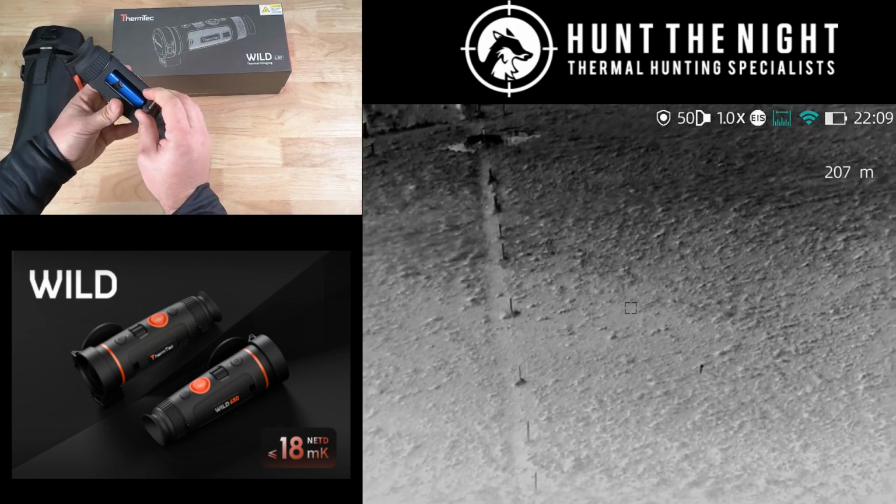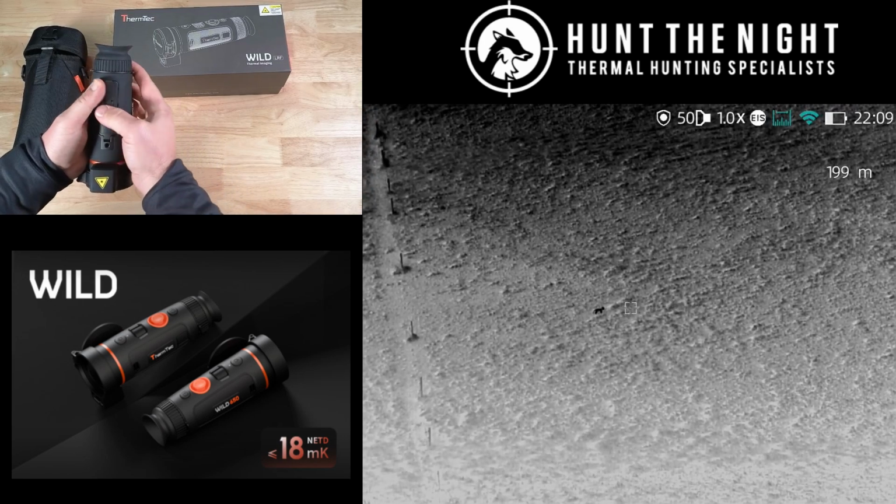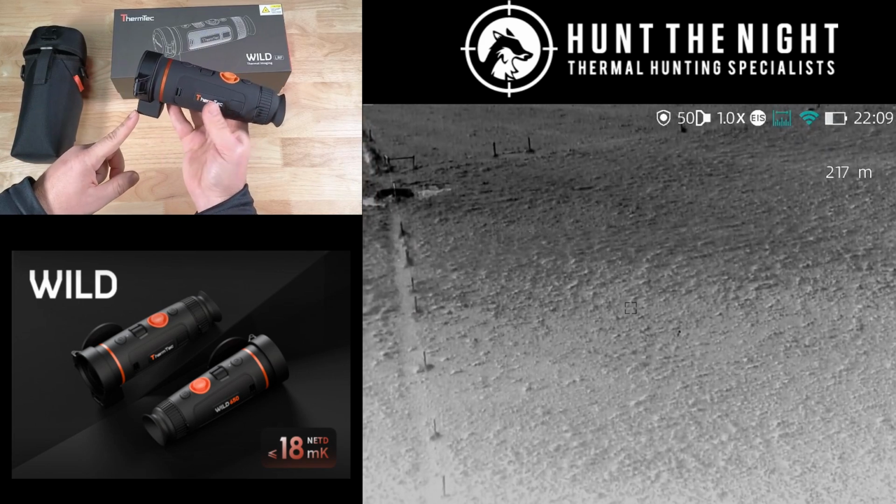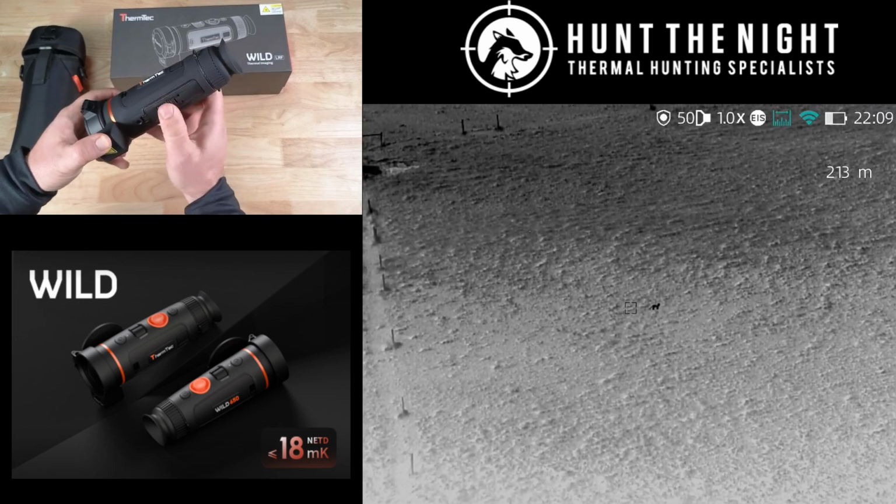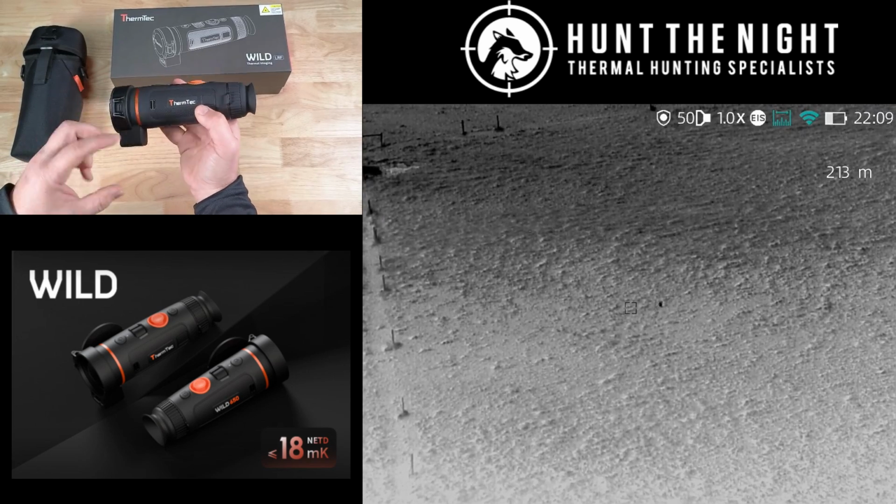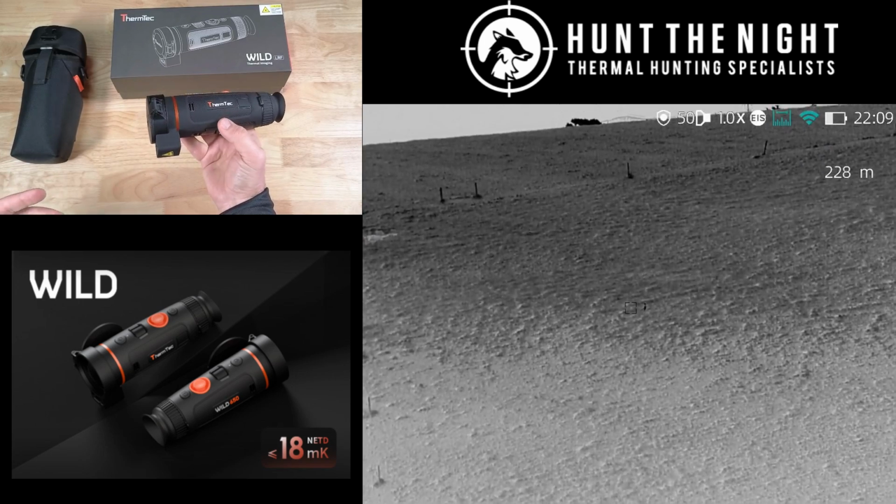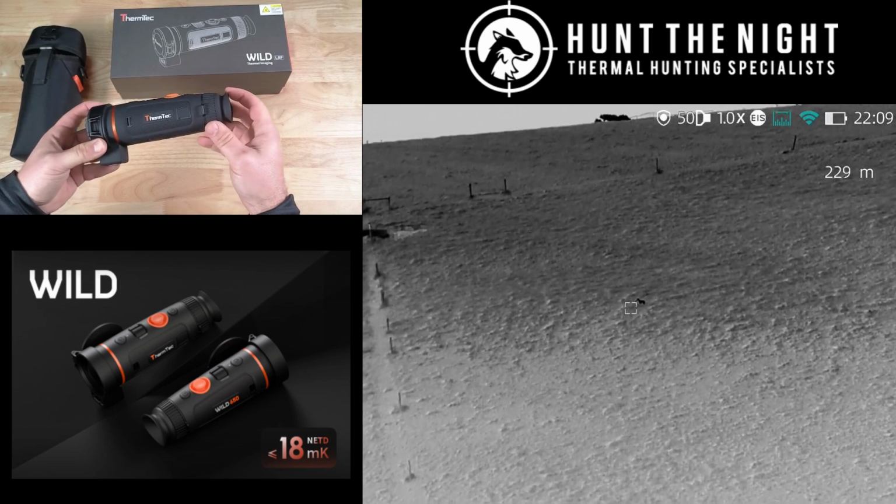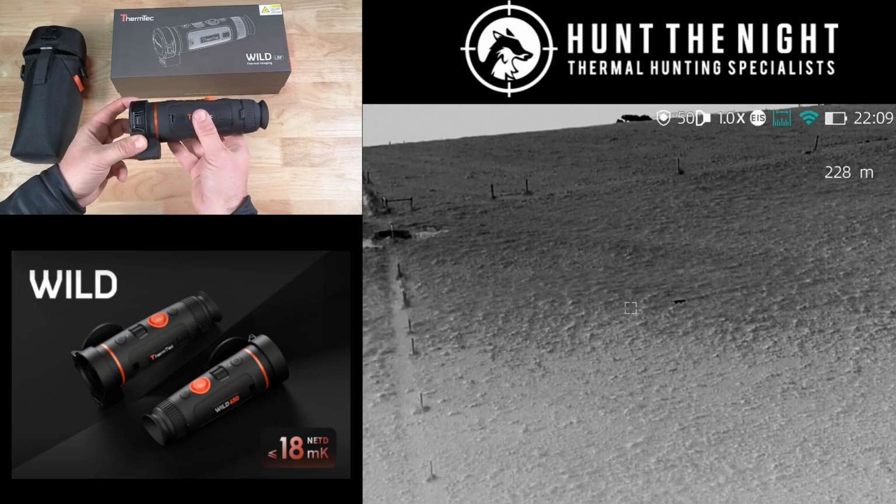Now, we ran this the other night in about 8 degrees of temperature for almost 4 hours, running it over Wi-Fi with the rangefinder constantly running. The battery runtime on it is absolutely fantastic. So you're really only changing battery once, maybe twice at most for those long cold nights, as opposed to having to change them frequently. But you can also run USB-C in here, and it's going to charge this and power the unit at the same time.